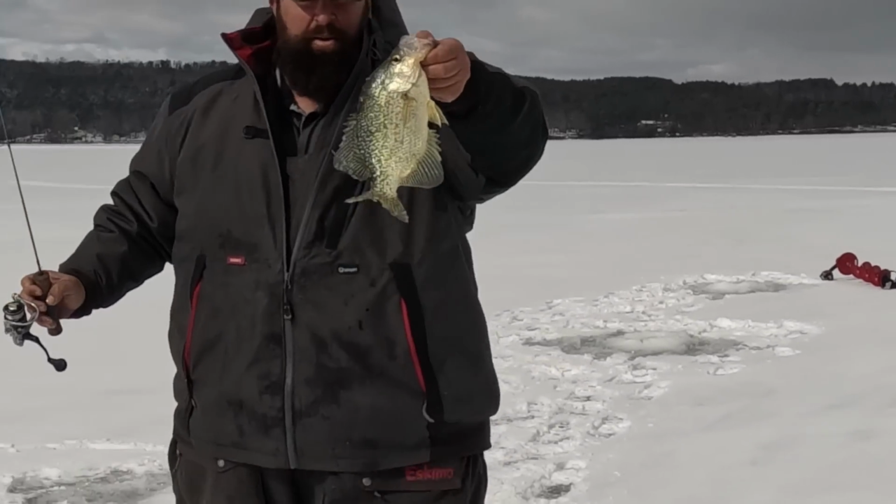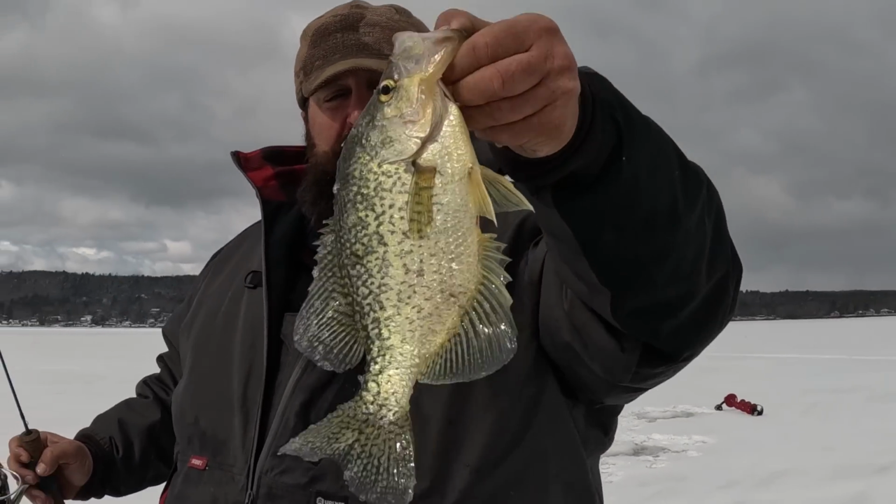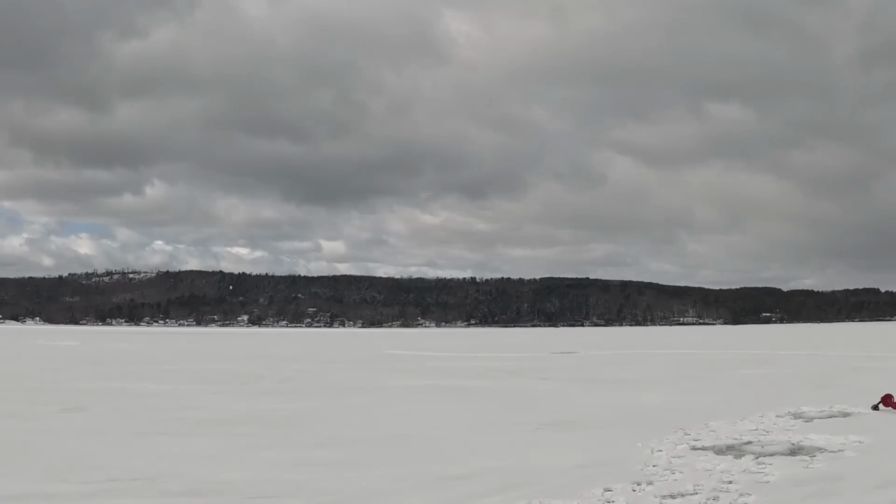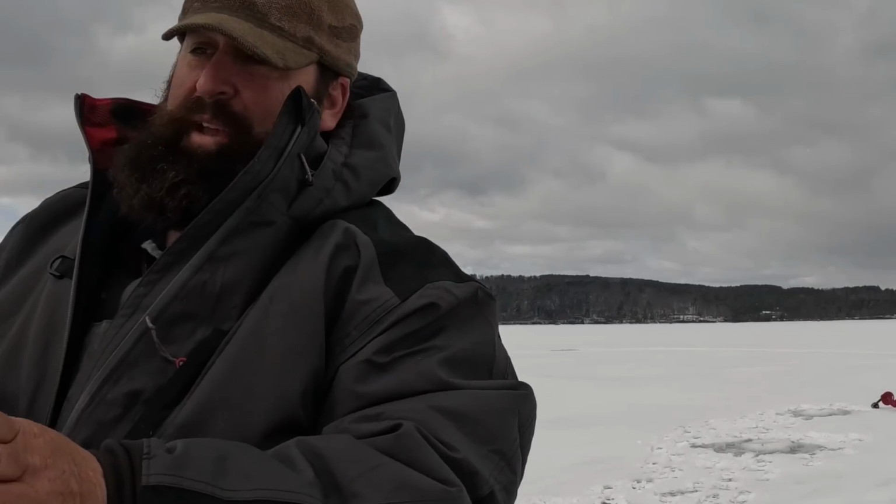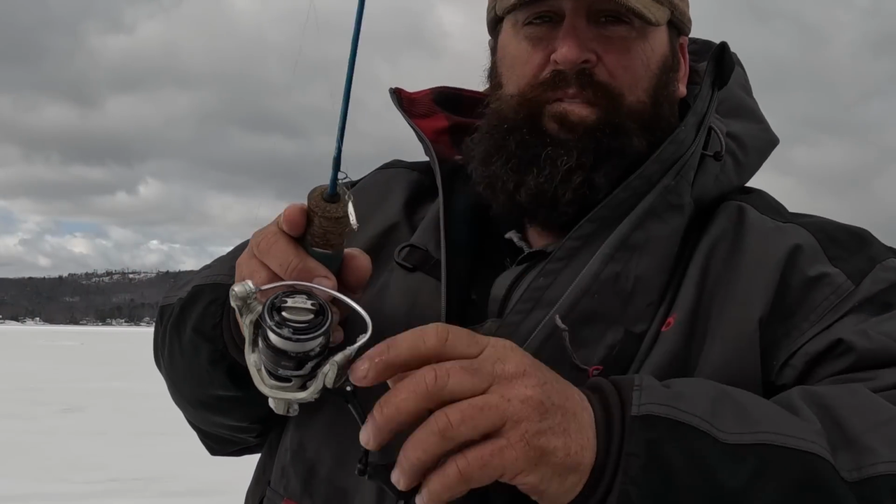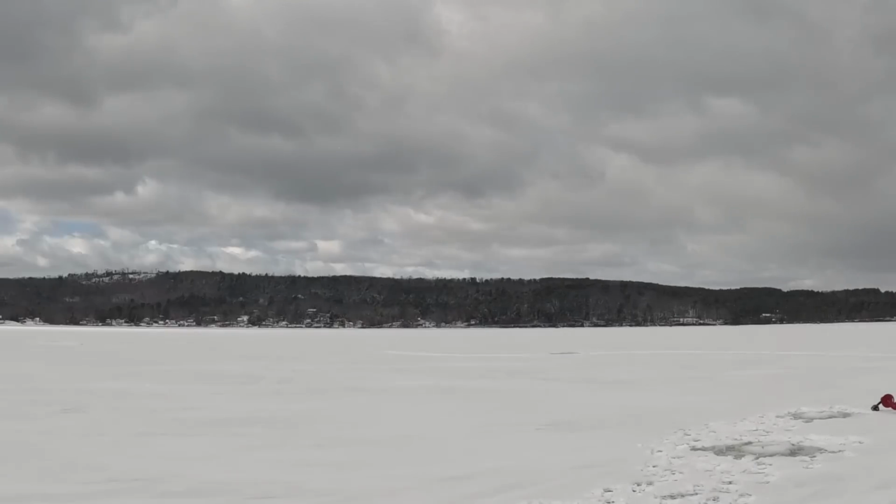All right, another good one there. Slab, slab, slab. I'm gonna bring the sled over to the fish now, if they'll let me. But that's just one way you can utilize your LiveScope and your phone with the Helm app.